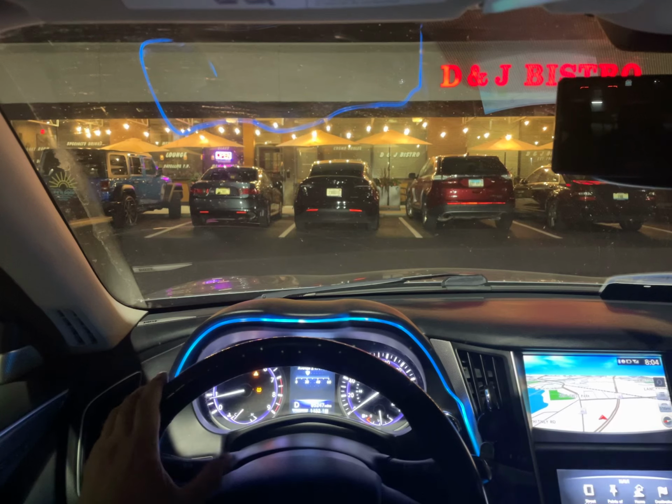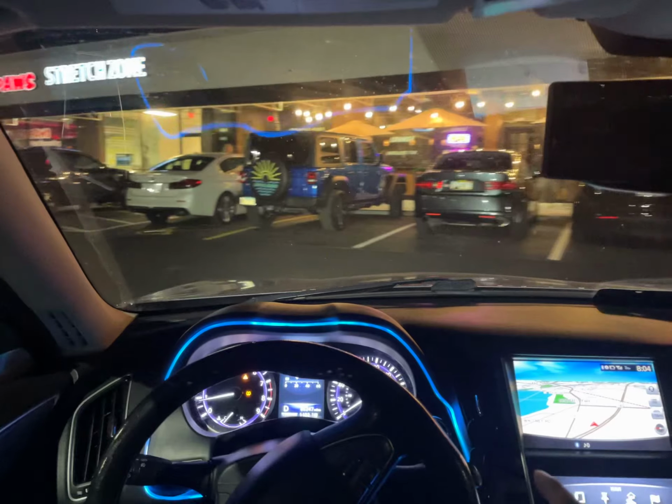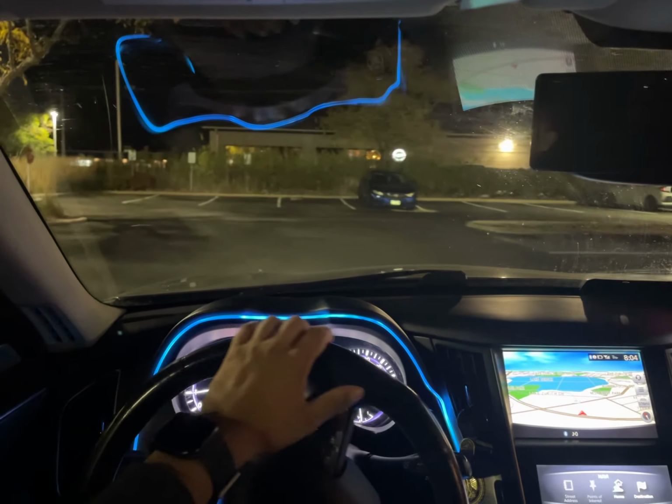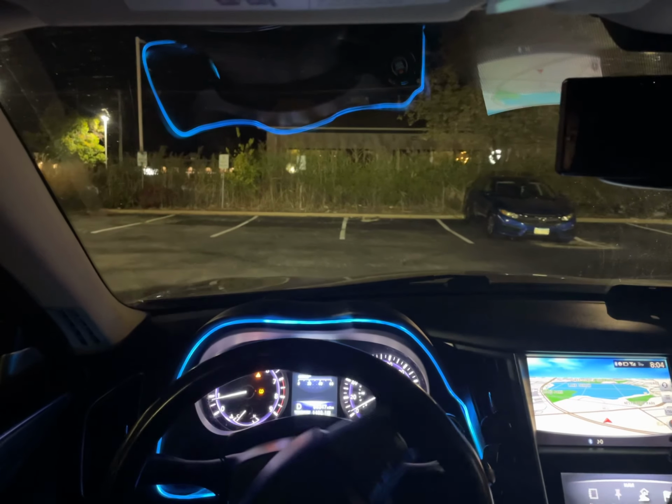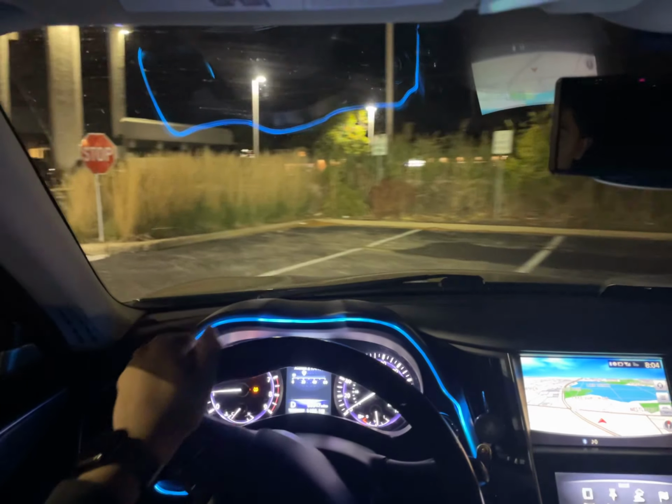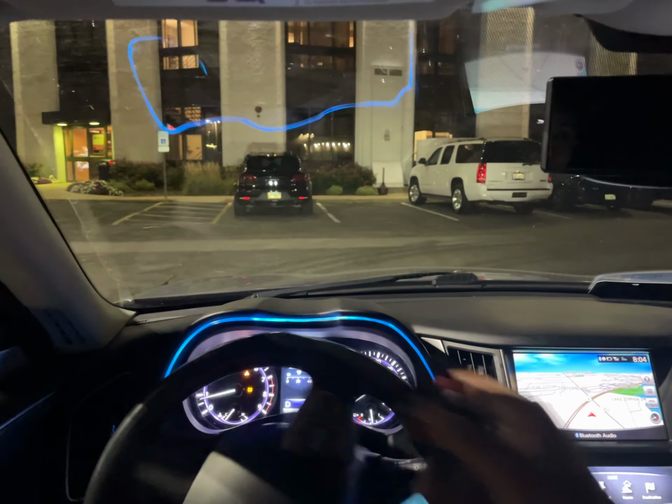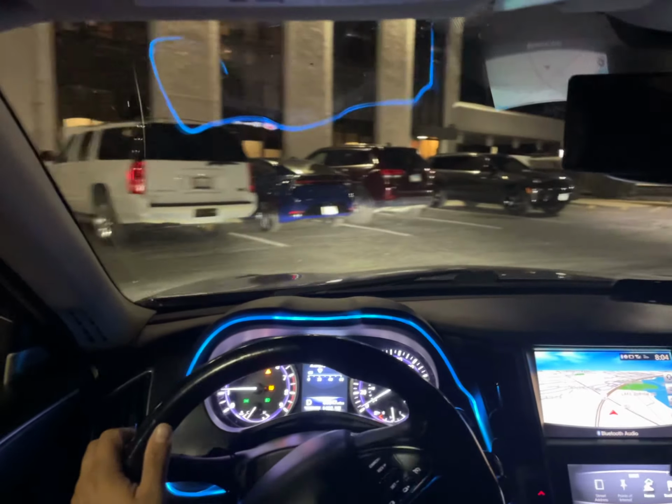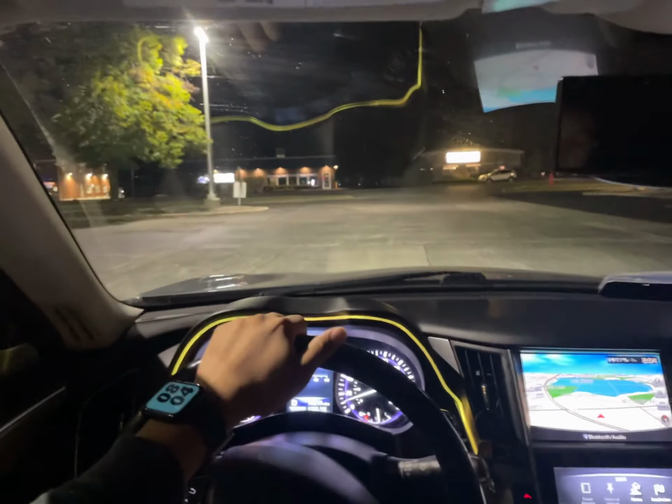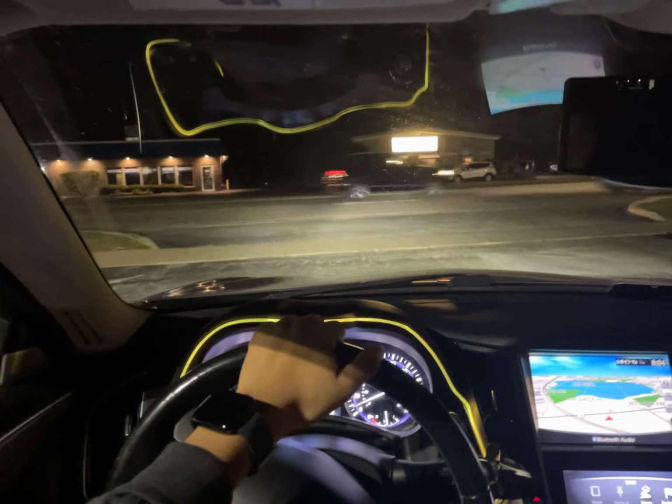If you guys watched these videos in the past, you know that I didn't have this LED light. And if I did, it was a white one. Now I got a blue one. I actually bought this off Amazon, so I really like it. It has different colors. We do all types of colors. If I could get this damn thing to work.